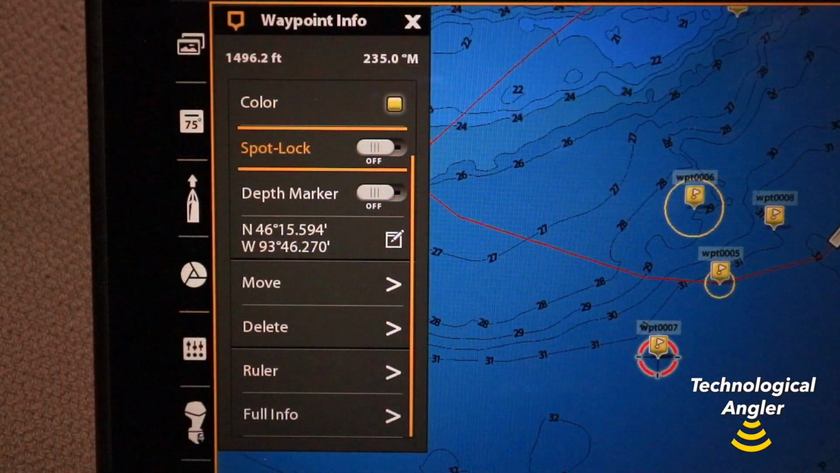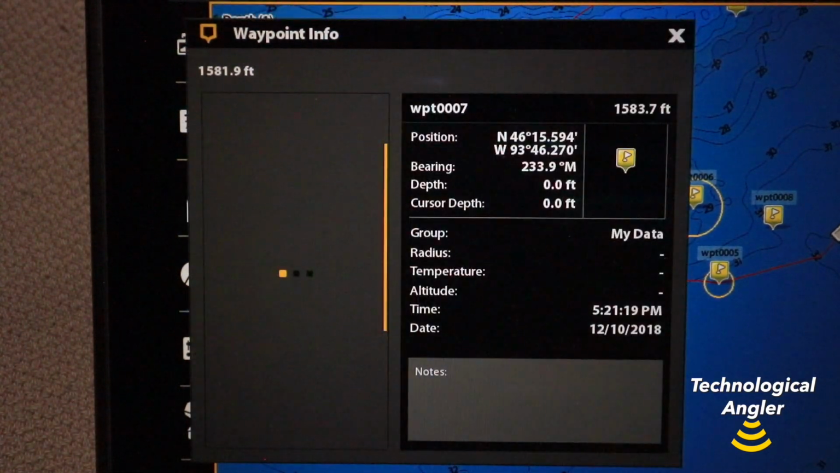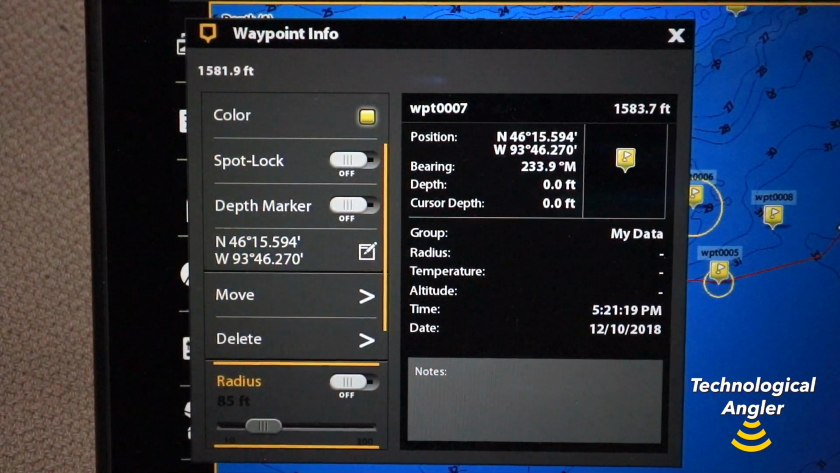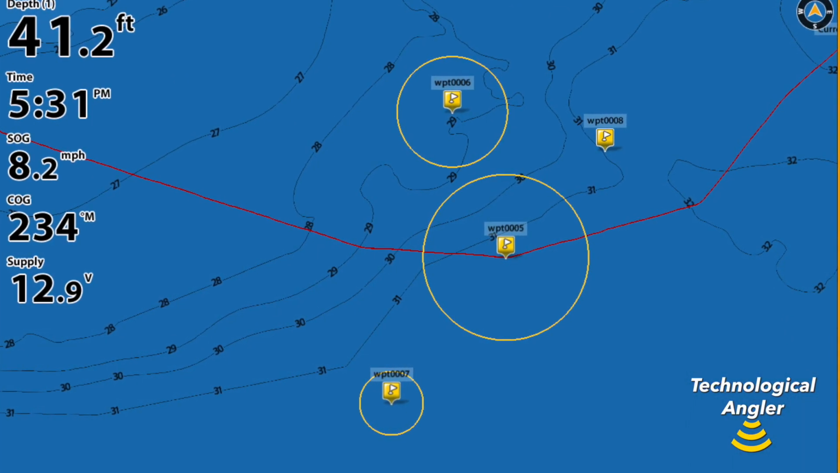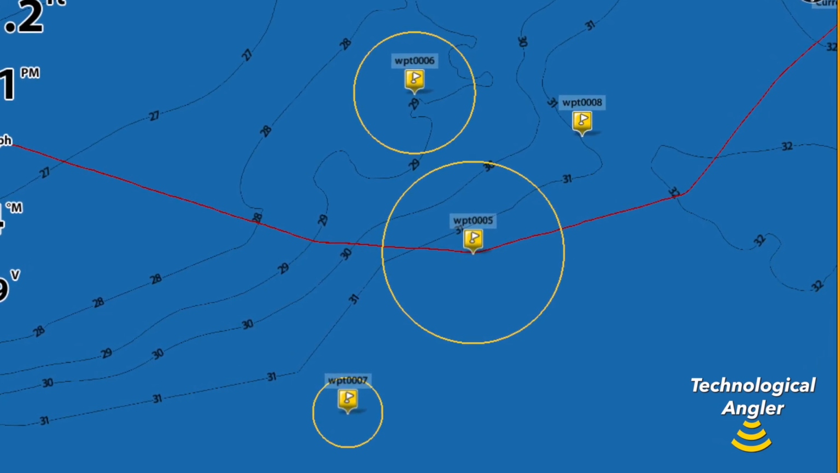At the bottom of the Waypoint Info submenu, select Full Info. On the next menu, toggle the Radius feature to On, and then dial in the radius of your desired casting ring. These settings only apply to the selected waypoint, so it's easy to have different sized casting rings associated with different waypoints.